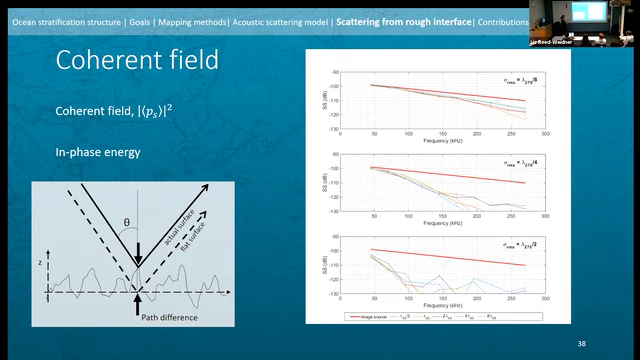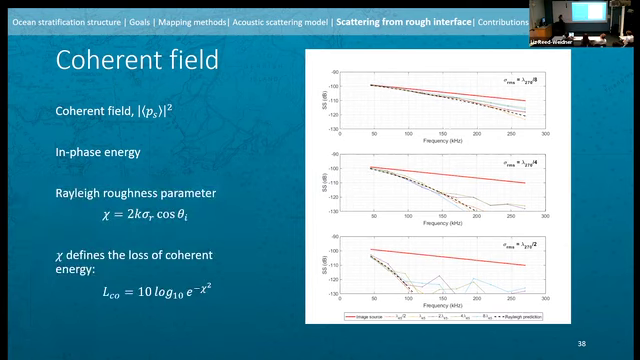And we can actually quantify the mean surface roughness with respect to wavelength using the Rayleigh roughness parameter. And we can use this parameter to define the ensemble average coherent loss of the field, which is plotted here in the dotted line. We're seeing that it predicts the overall loss of energy as we increase our RMS height and over frequency. And the Rayleigh roughness parameter is evaluated for mean surface statistics, not for individual surface statistics.